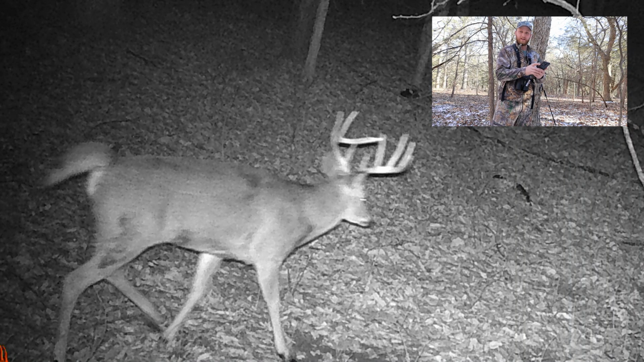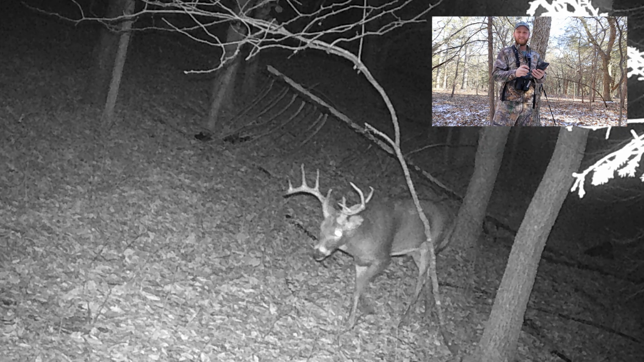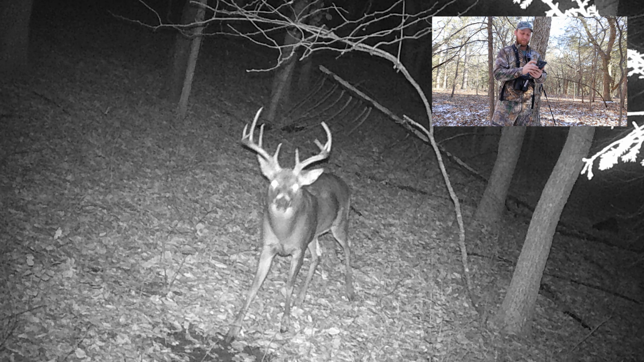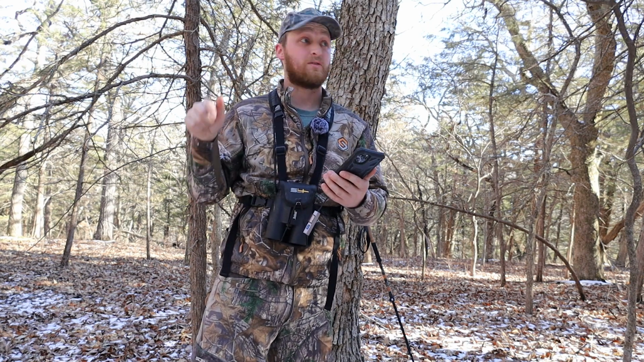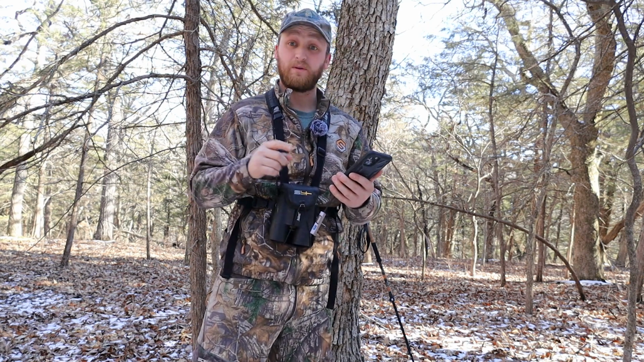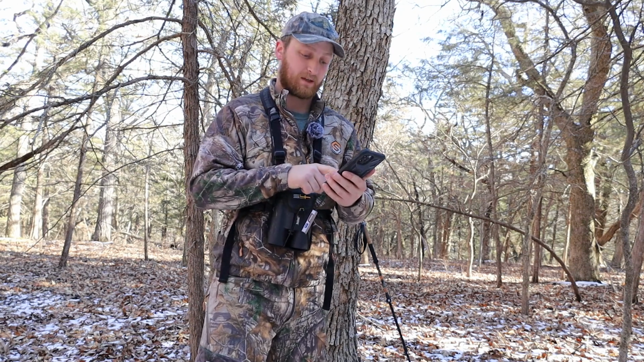Right away, real nice deer. This is the 9 point that I was keeping tabs on for most of the season. Check it out. Guess who that is? That's my deer. That's my buck. This is the only time I've gotten a picture of him over on this ridge. It's very interesting. So this was just days before I ended up harvesting this buck.